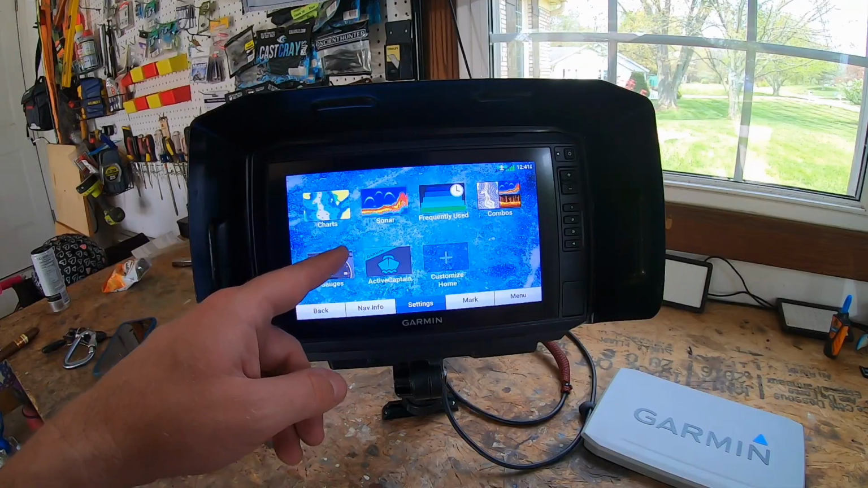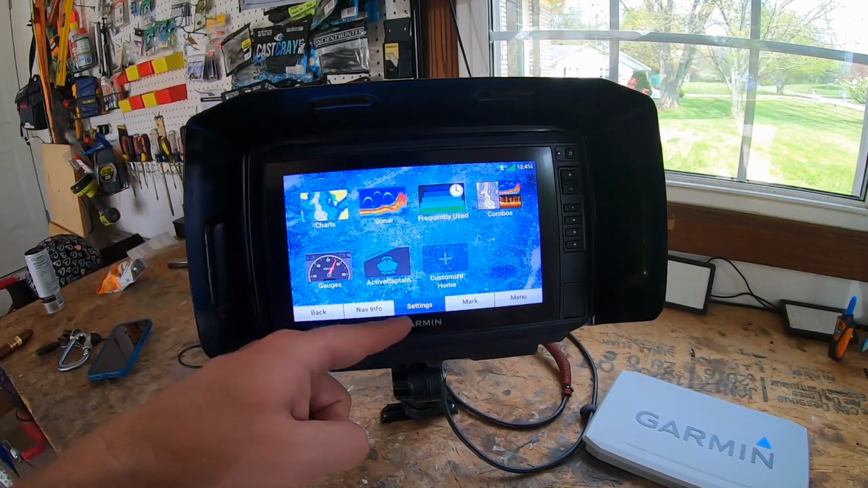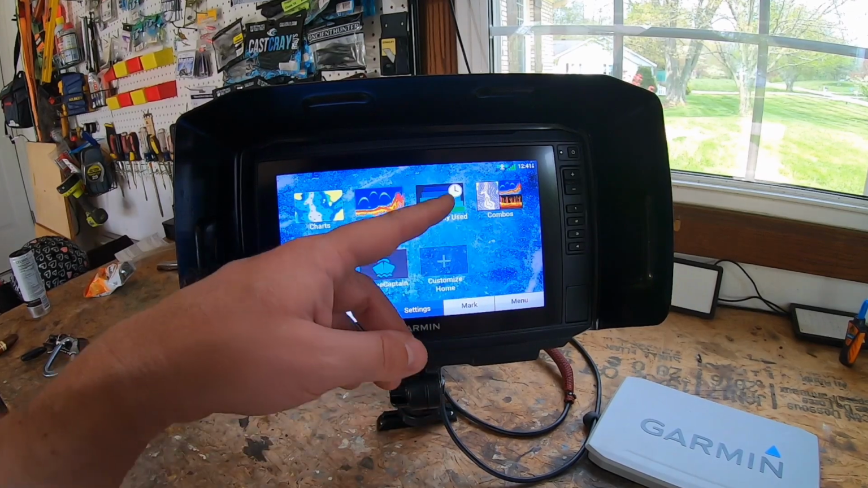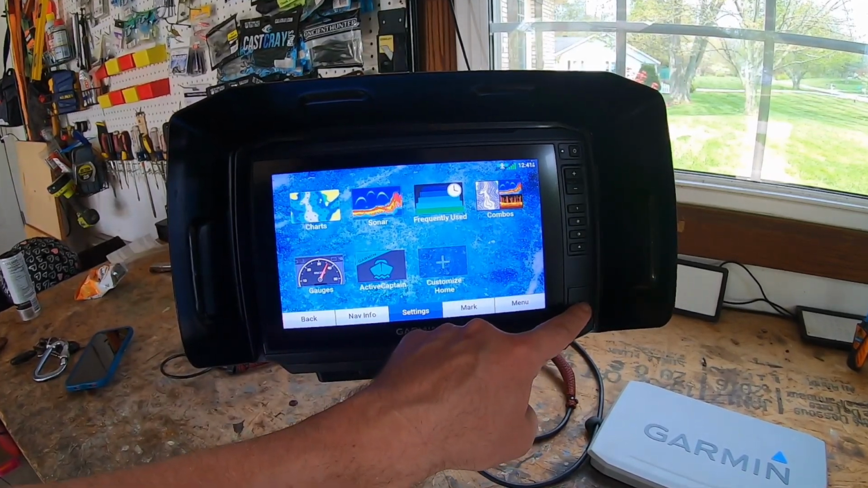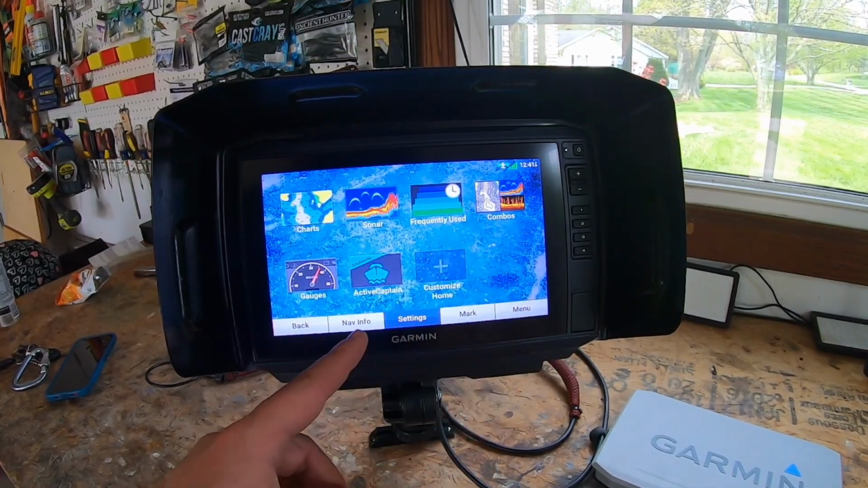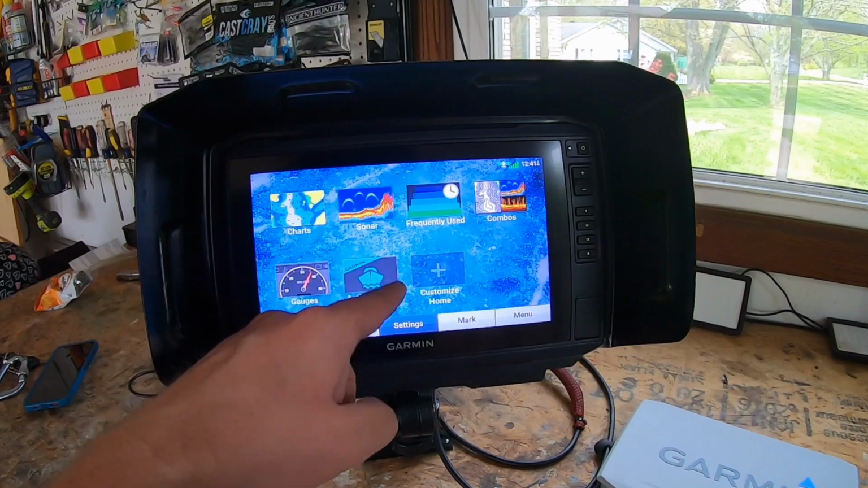Now, one last thing, before you record data on a memory card in your chart plotter, the new data is added to your existing Garmin Quick Draw Contours map, and it's saved on the memory card. When you insert the new memory card, the existing data does not transfer onto that new card. So it's writing to your card, not your chart plotter.